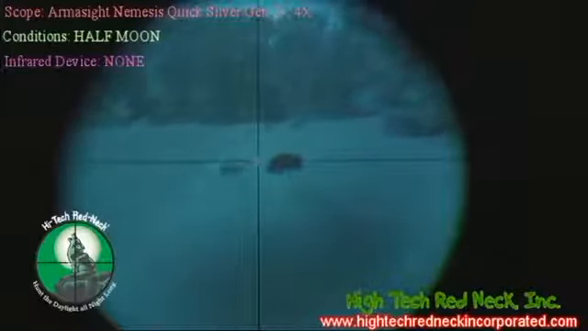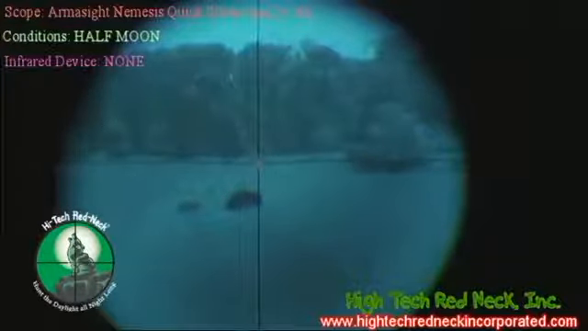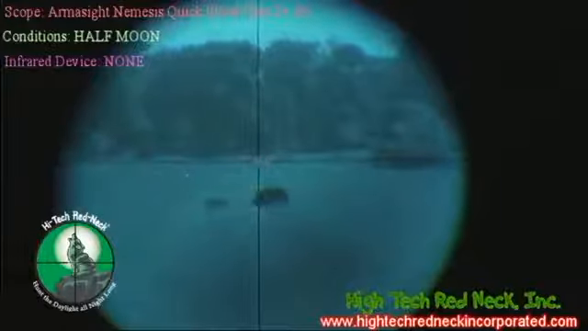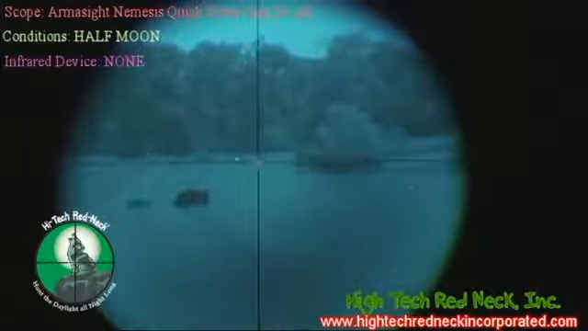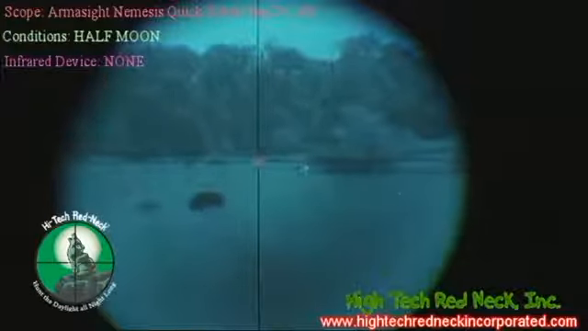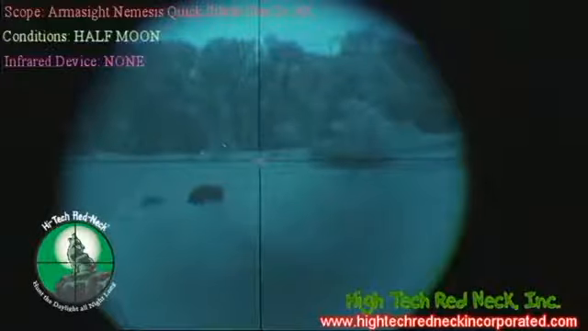This is the Gen 2 Plus tube. There's your 200-yard white hog, 200-yard coyote. Here's your 300-yard spotted hog, 300-yard coyote. And we're running here at a half moon with no infrared assistance on it.